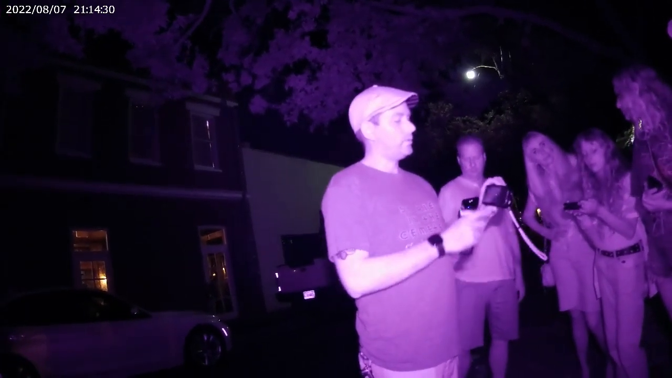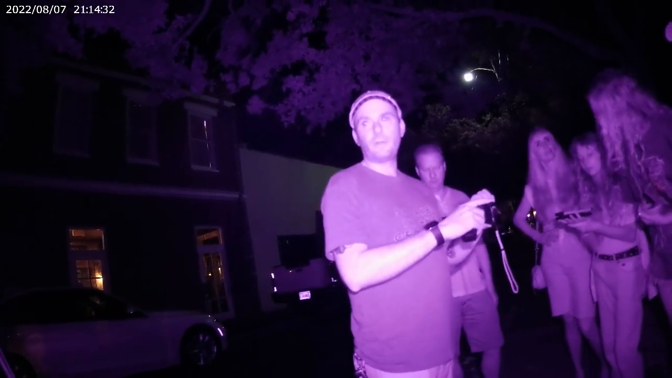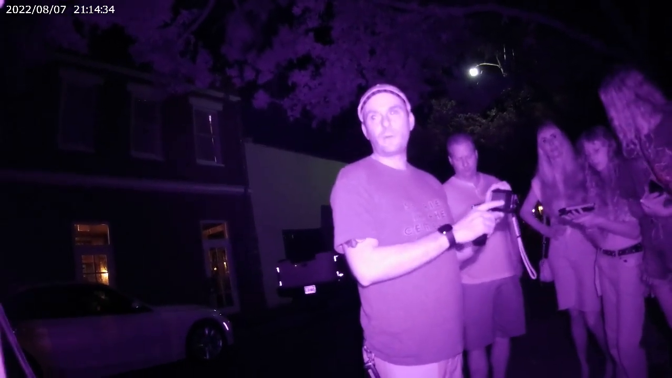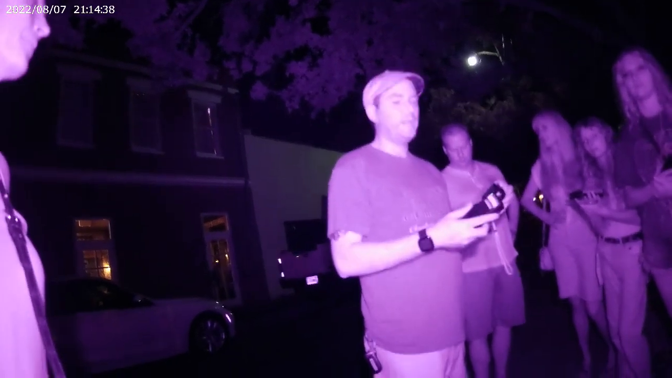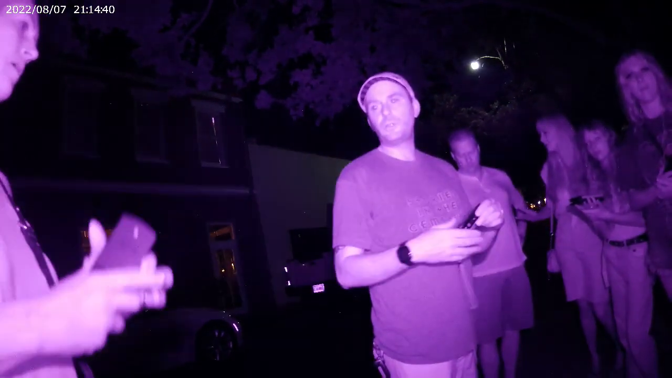Again, the screen is obviously on right now. The shoot button is very obvious. If it powers down because of no activity, because you didn't take any pictures, the power button is right next to it. So it's very easy to use. You're actually double-fisted. Look at you. Alrighty.